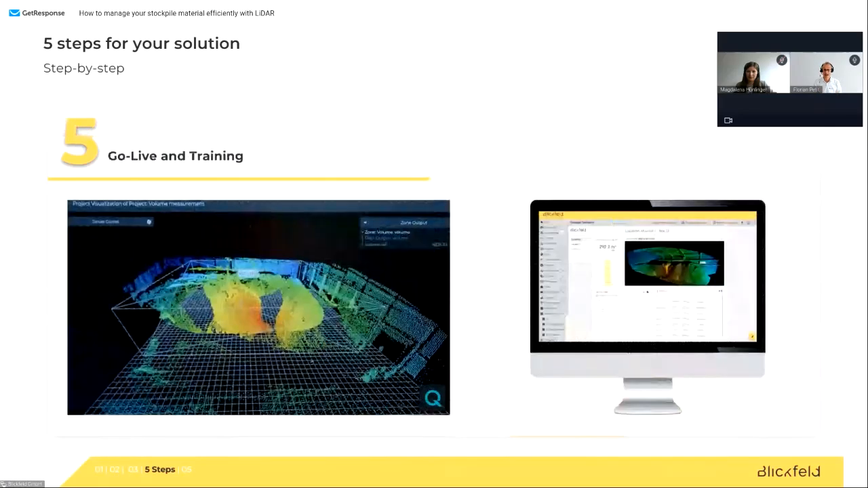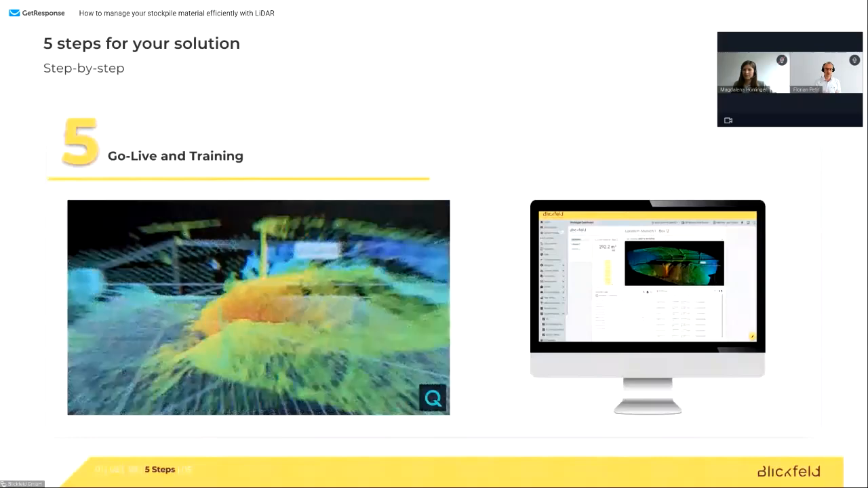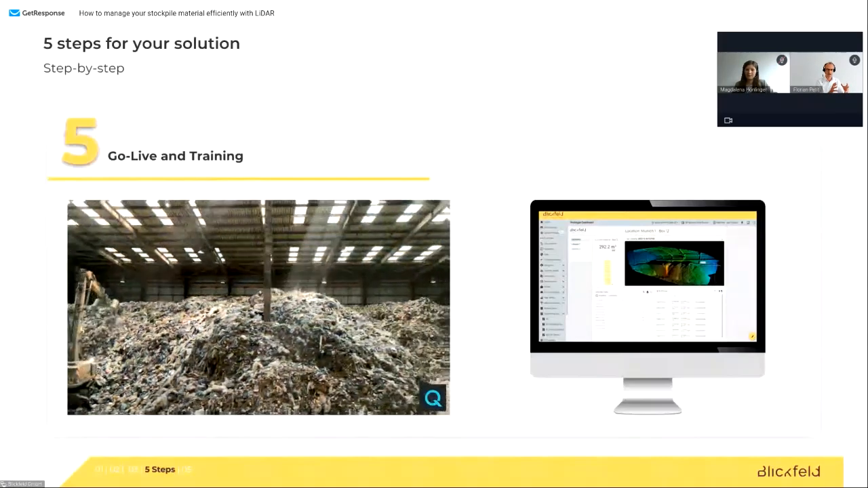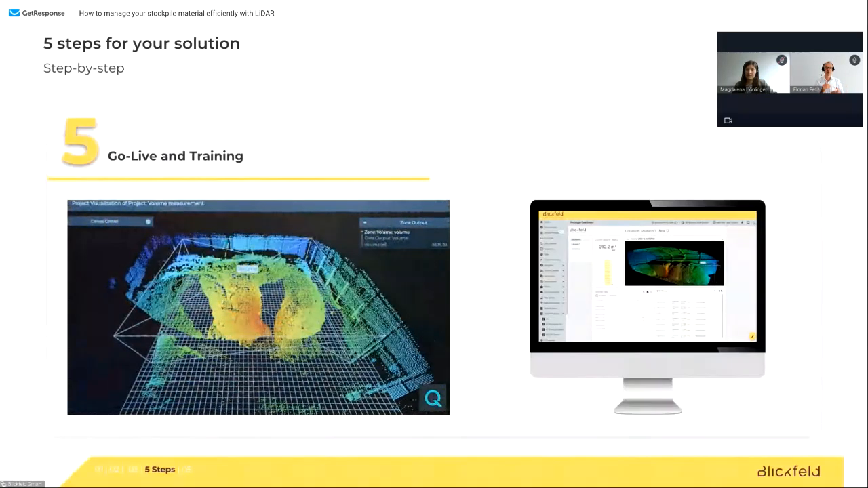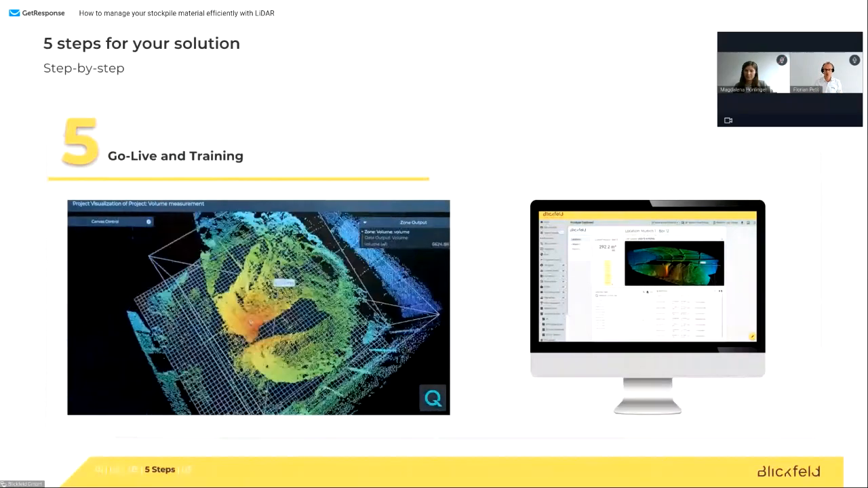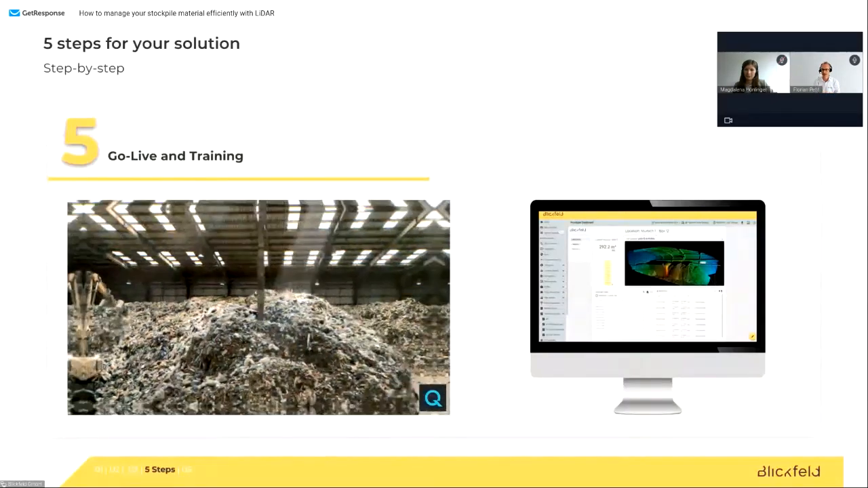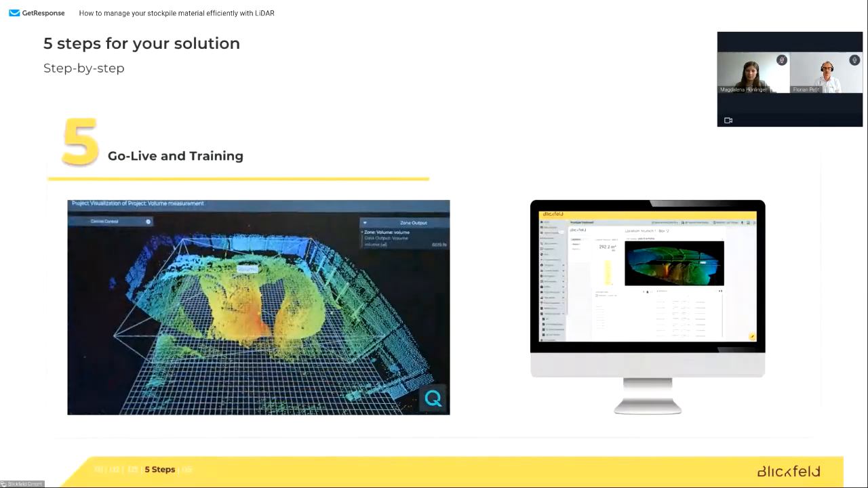And with that, we are already at the last step with this go live and training. We will show you exactly how it looks in the digital world. We will show you how it matches the real world. We explain the whole system to you, and then of course make sure that the data you want is available in the dashboard and you understand where to find it.